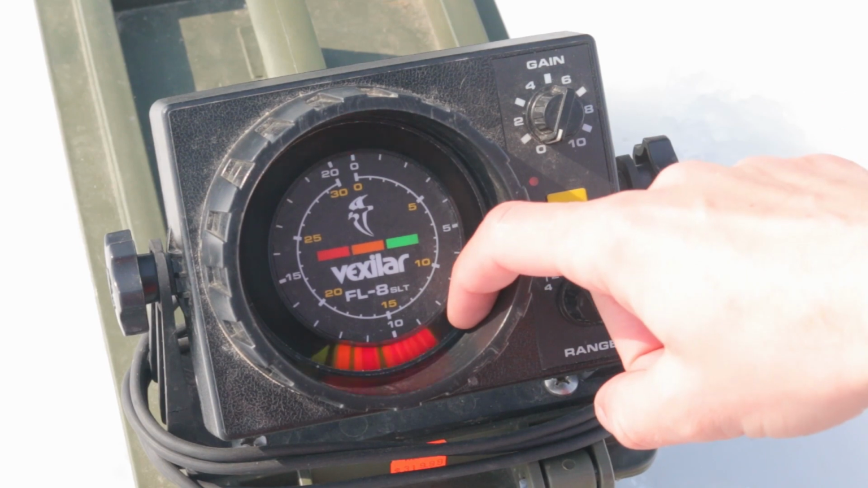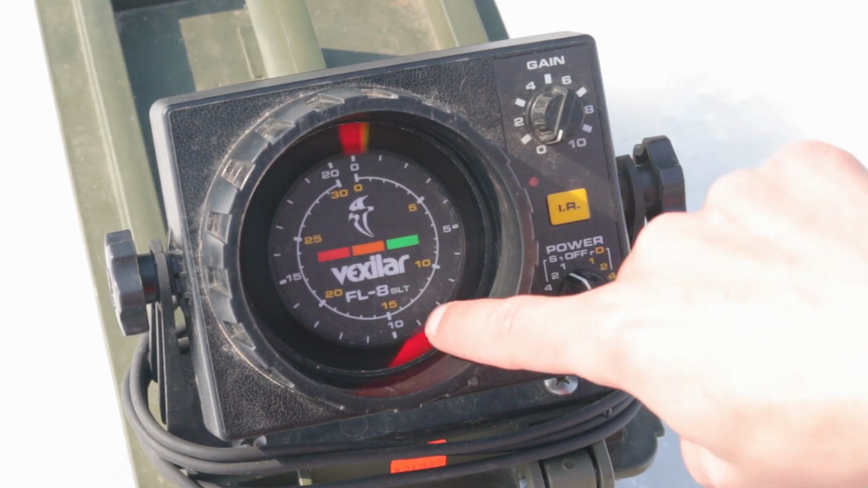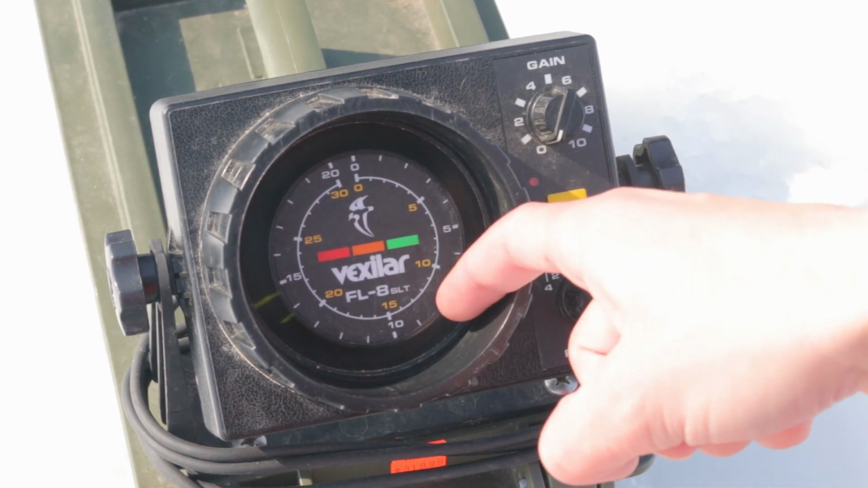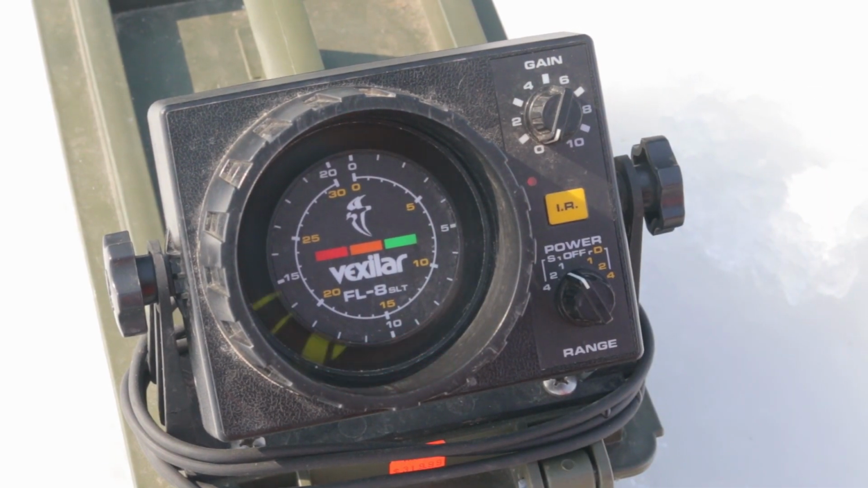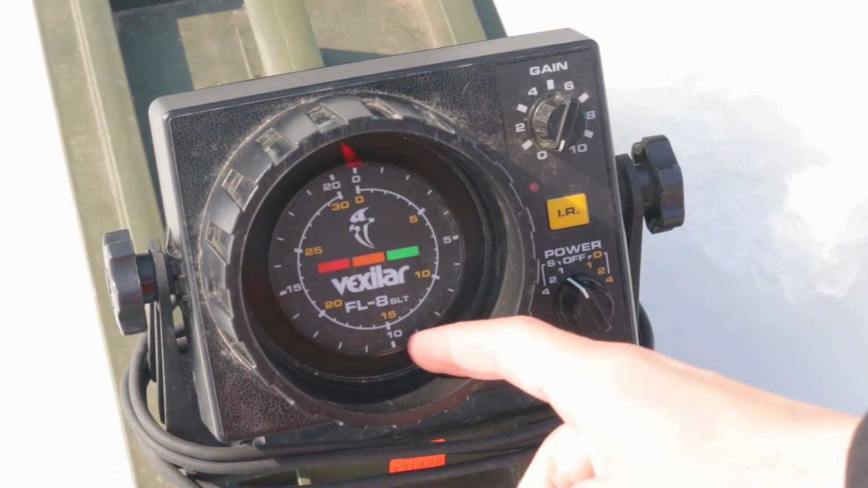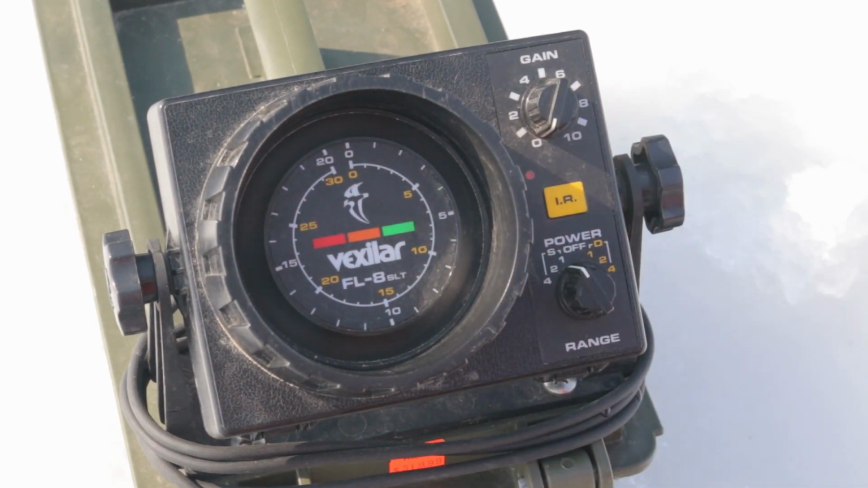So now that you know that this red mark right here is the bottom, you can easily compare it to the numbers and see how deep it is. So we're at about 8.5 feet right where I am at this specific spot. Keep in mind my transducer is a good foot or 2 below the ice right now, so adjusting for that, we're probably actually in about 10 feet of water.